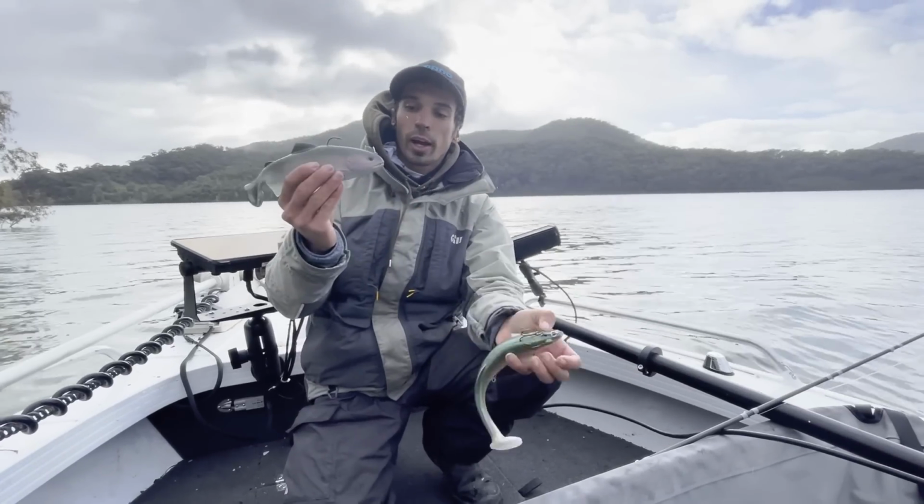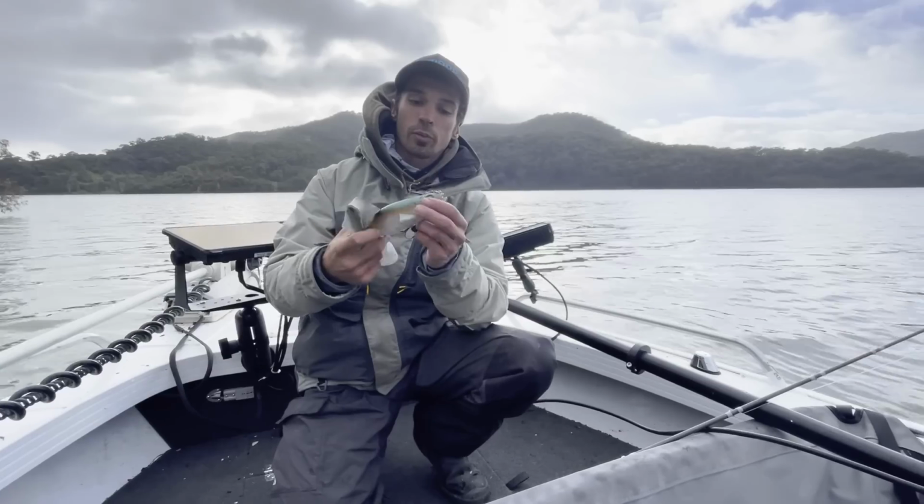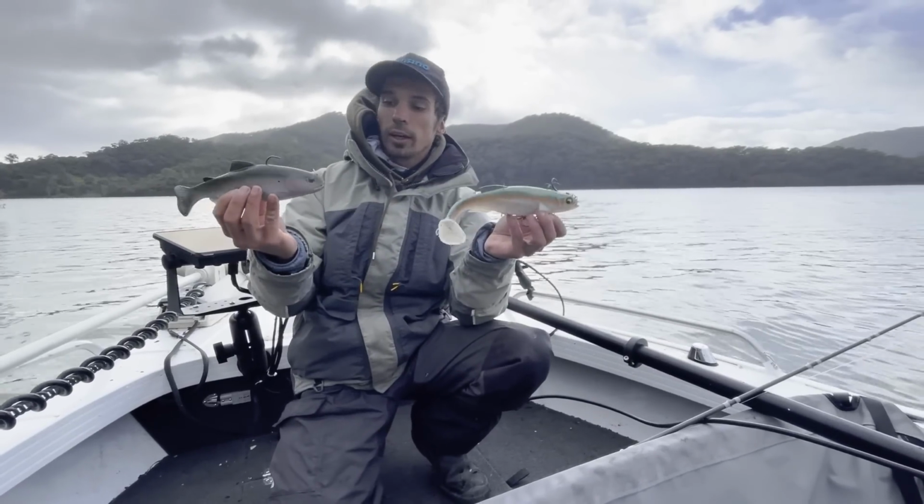That's a Huddleston, rate of fall 12. That's a mag draft with a bit of extra weight. But you can get these from Ebb Tide too.